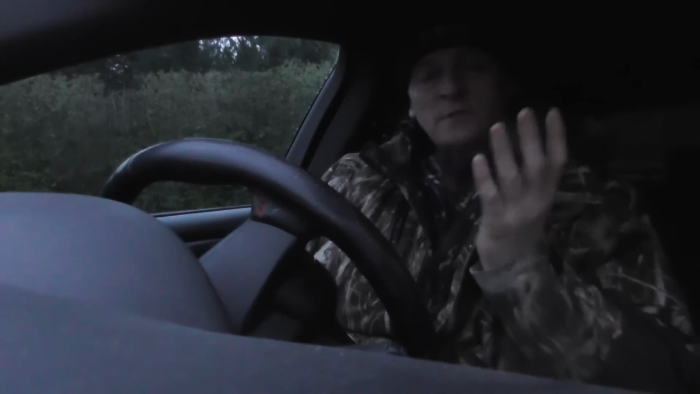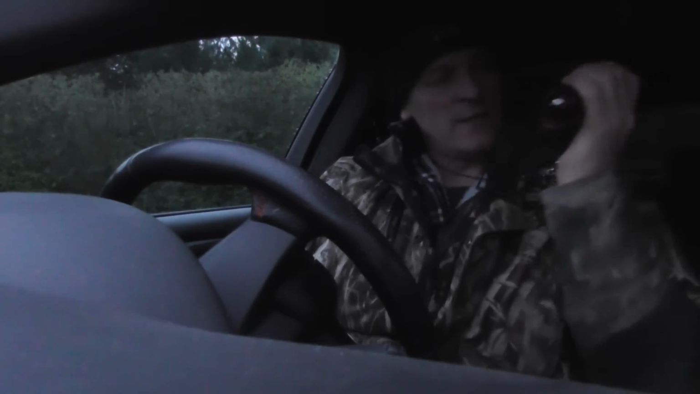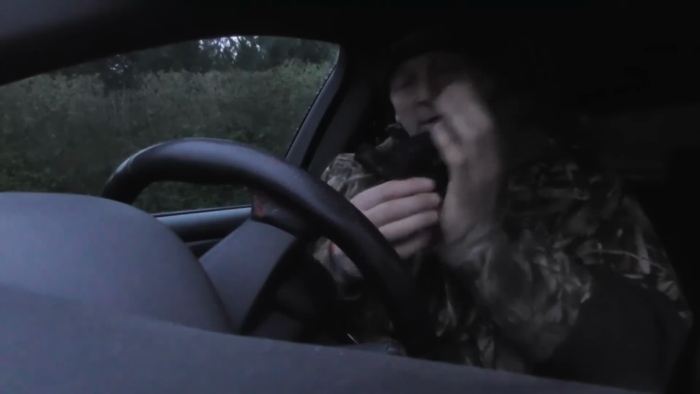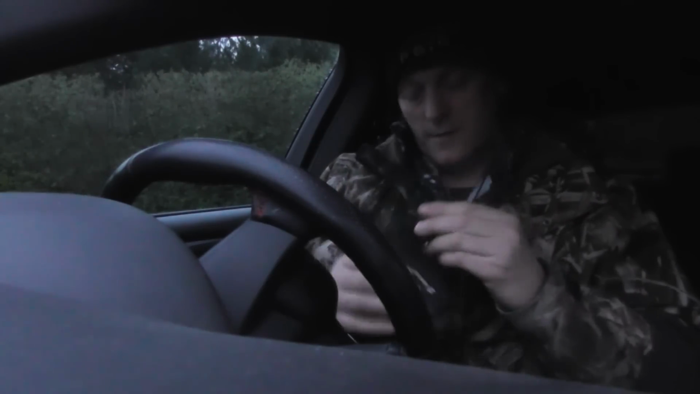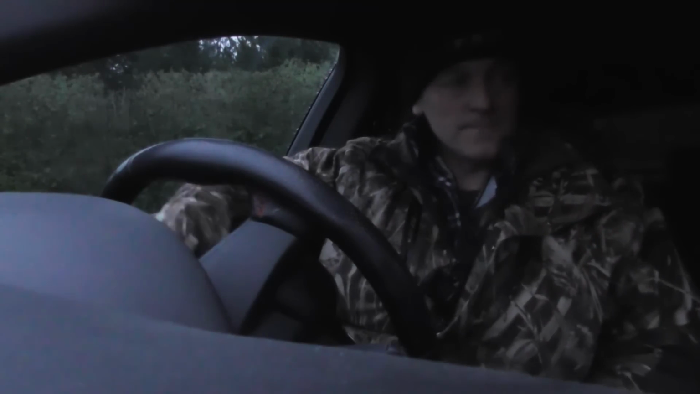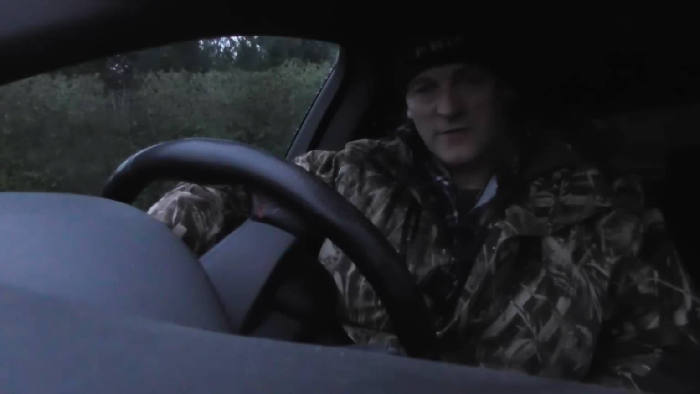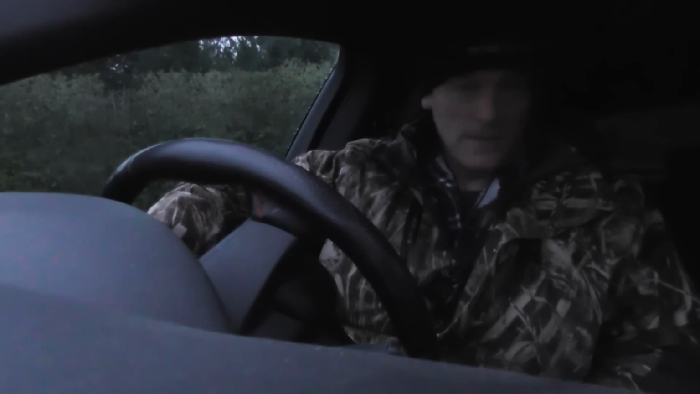I'm liking this because it's a handy thing in your hands. It's not big and lumbering, it's nice and light, it's got a rangefinder on, and it just fits in this pocket here. You can't even tell it's there. So yeah, I'm going to get out now and get in touch with them. I'll see you in a minute.